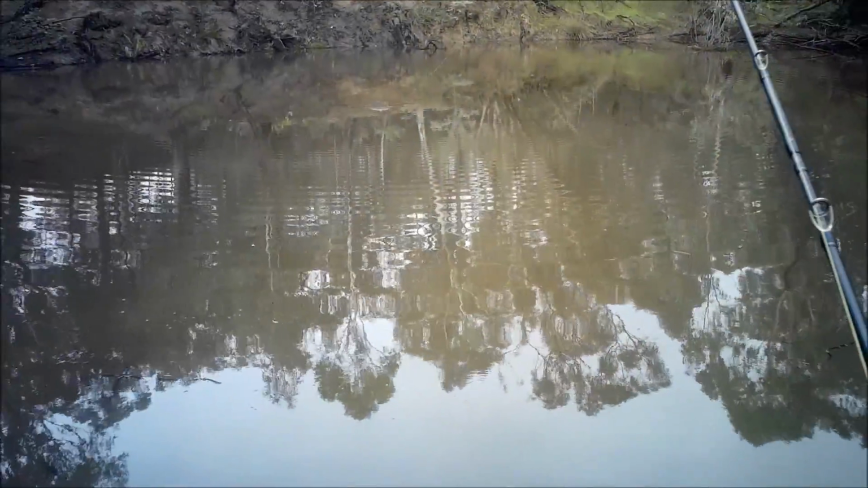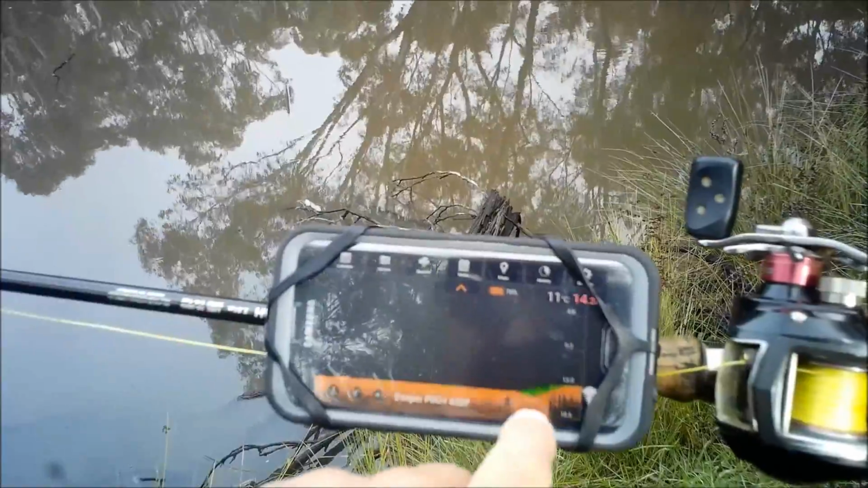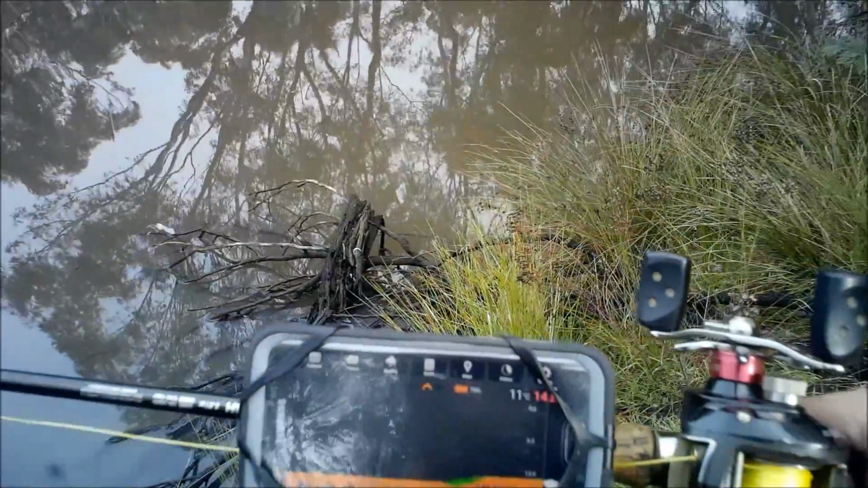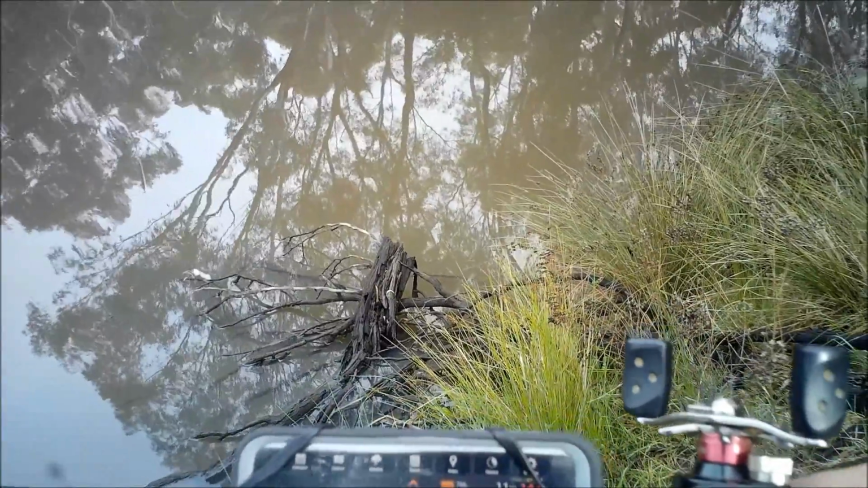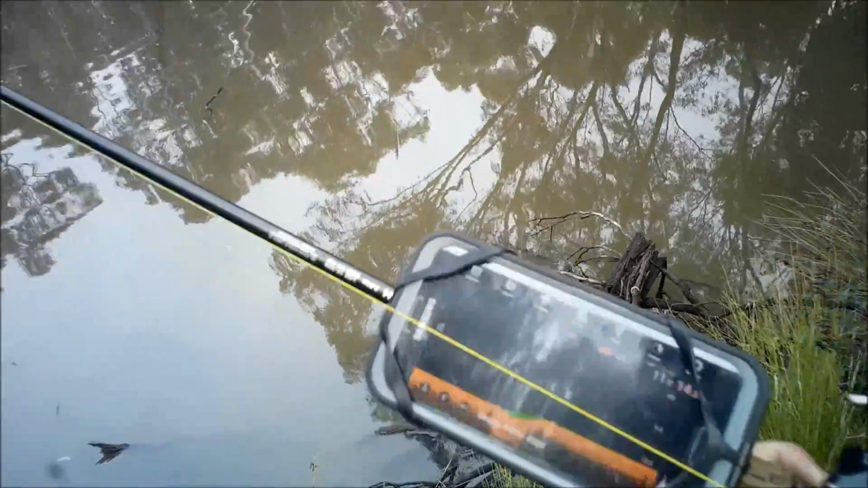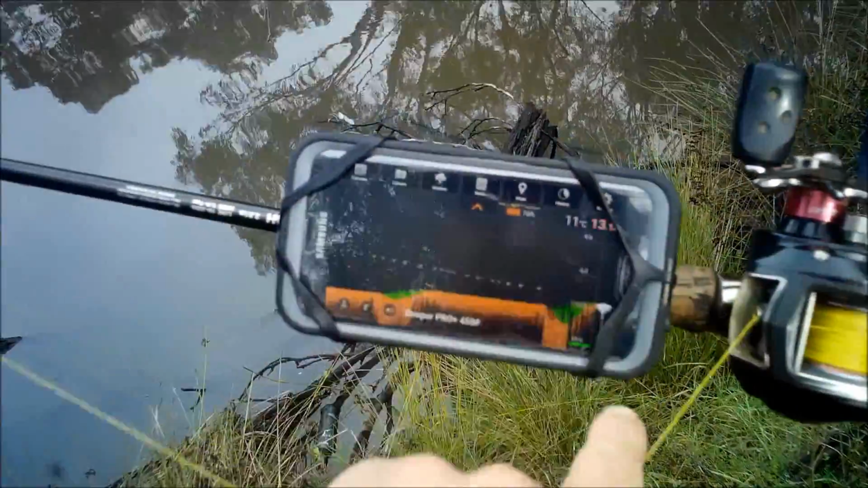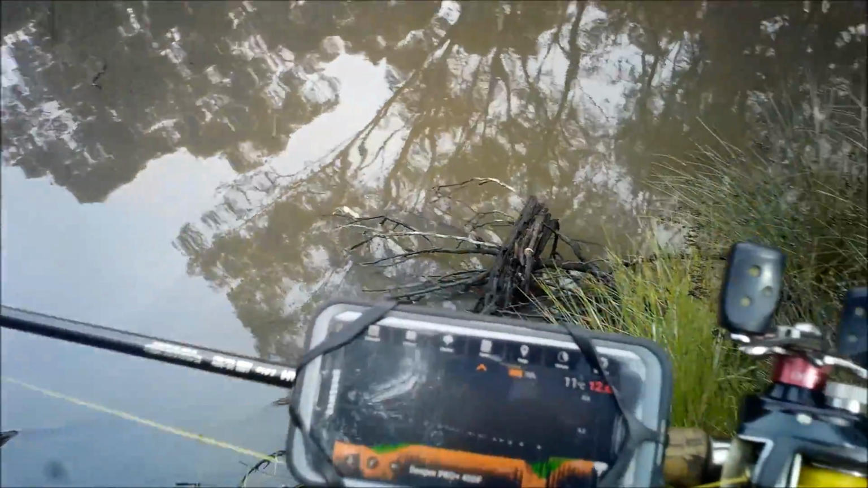Let's reel it in a little bit. Okay, just reel that in about 6 feet. You can see that green disturbance there. That'll be from the float bouncing as I reeled it in. 14 feet, smooth bottom. You can see that bouncing up and down there now. And that's what these green lines are when you look at this. That is just the float bouncing up and down.